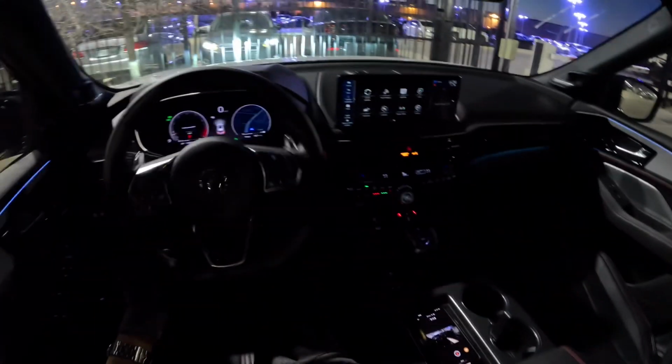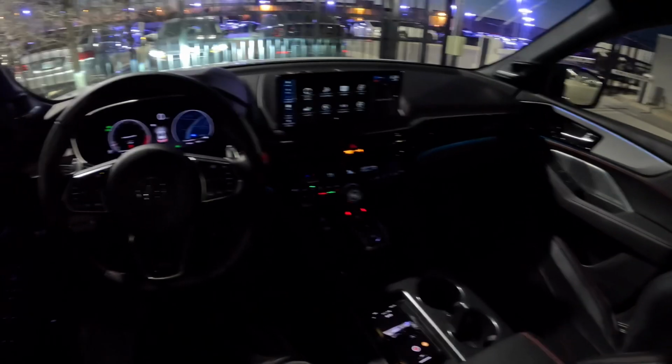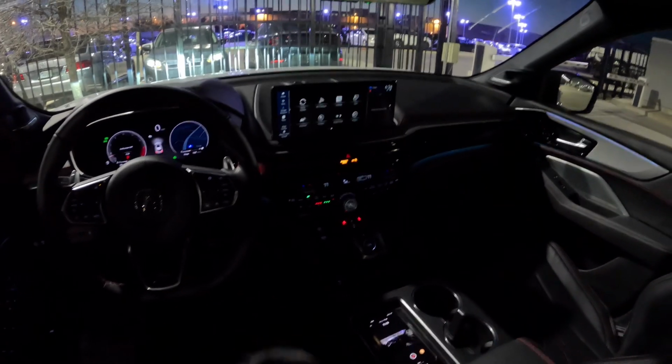So very nice vehicle to drive. The seats are really comfortable. Obviously the massage seats are a great function too.